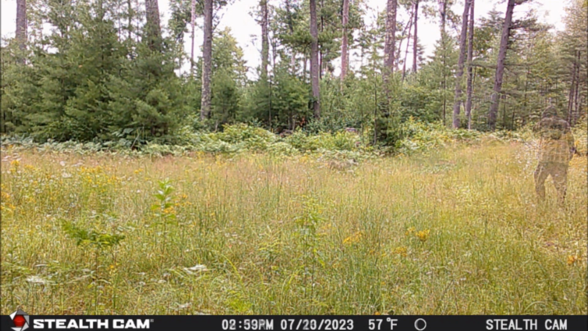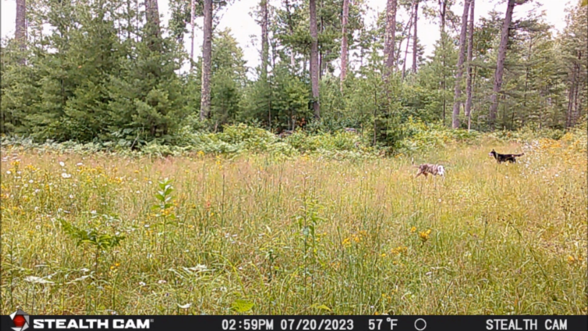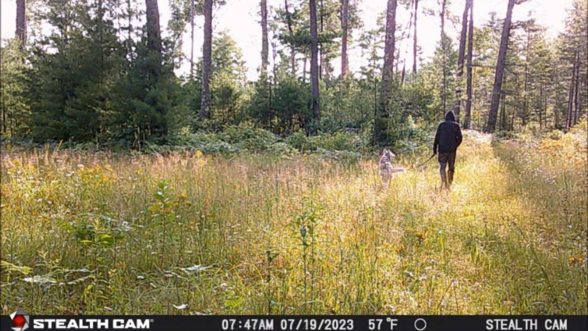It starts with a couple of dogs showing up on 2 trail cam photos taken at 2:59 p.m. on July 20th. But one dog in particular looks familiar. The lighter colored dog on the left in both pictures is the same dog that was on the leash held by the person of interest just the day before on the morning of the 19th.